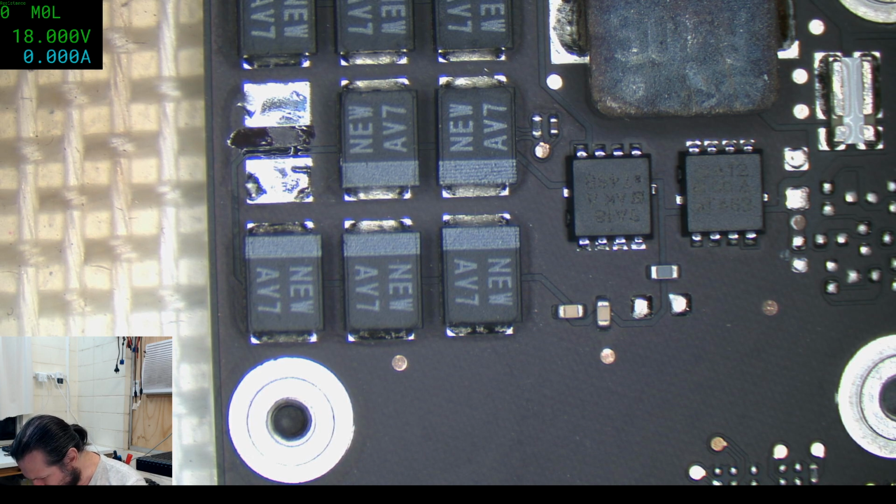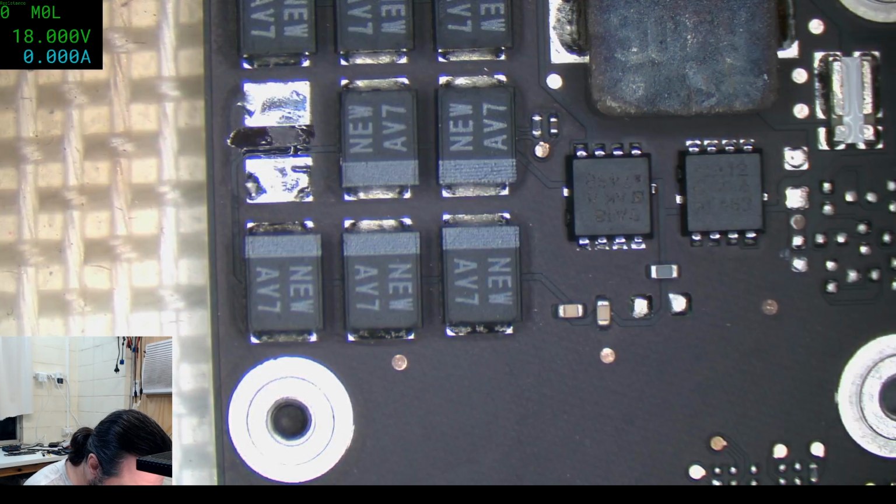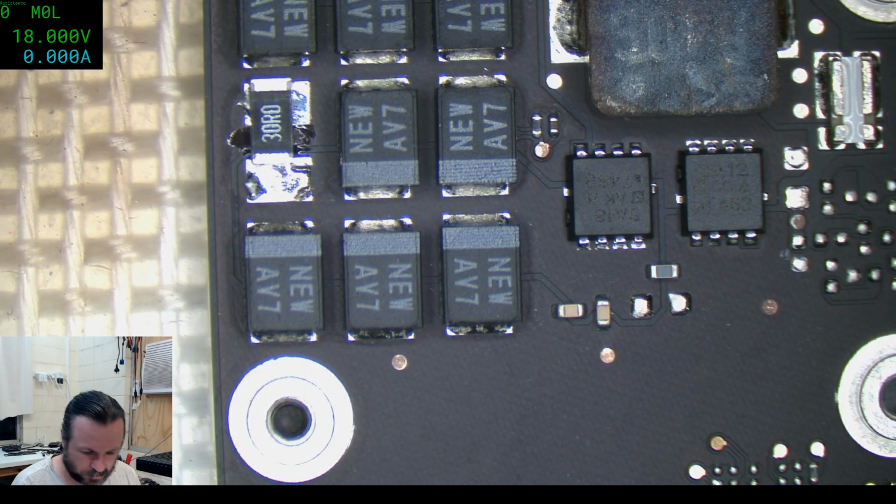30 ohms, that's a little high. Would be a good test though to see if you could find something like a 30 ohm short. Yeah, let's give that actually a test. Because it's not uncommon to get something like 30 or 50 ohms, and it's not enough to get the isopropyl to boil off. Jumper wire is a little bit too much. Too aggressive.